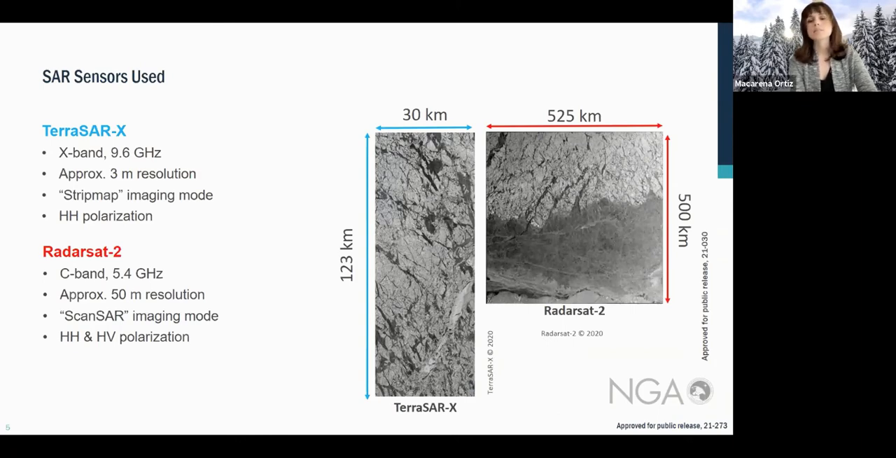You can see that the strip map is much higher in resolution. You could see more features, but RadarSat 2 gives you a larger area coverage, so it's good to look at something like the ice edge, for example. Next slide, please.